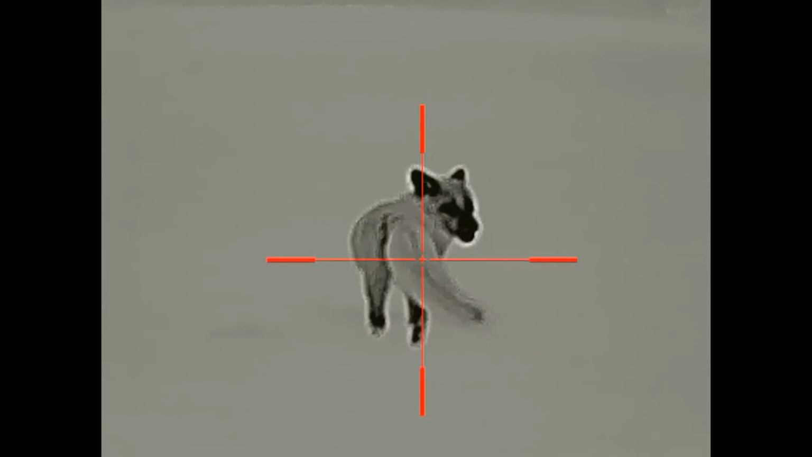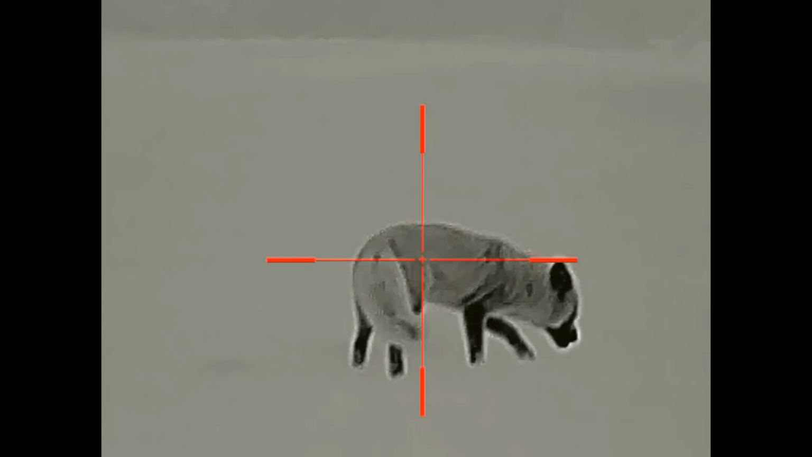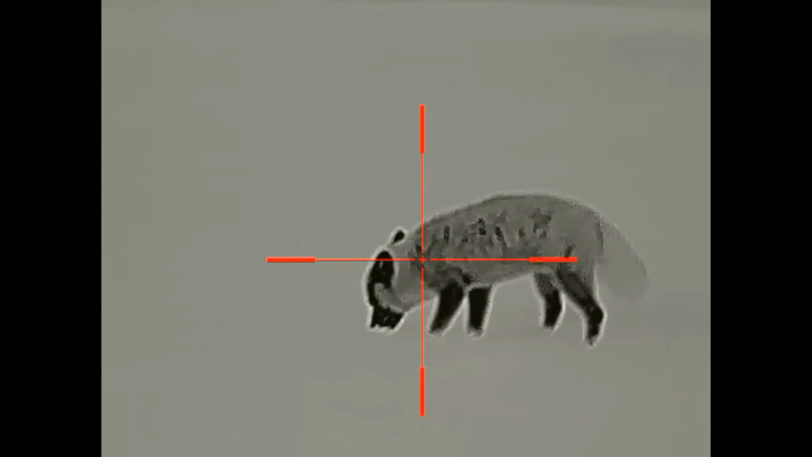The scope's very clear, and I'd have to say that if I was going to be buying a thermal scope, then the Tube TL35 would be the one I would go for, closely followed by the Pulsar Thermion, another good scope. But I think for me the InfiRay's just slightly got the edge on that. I just prefer it for several reasons, but it's a really nice clear scope.